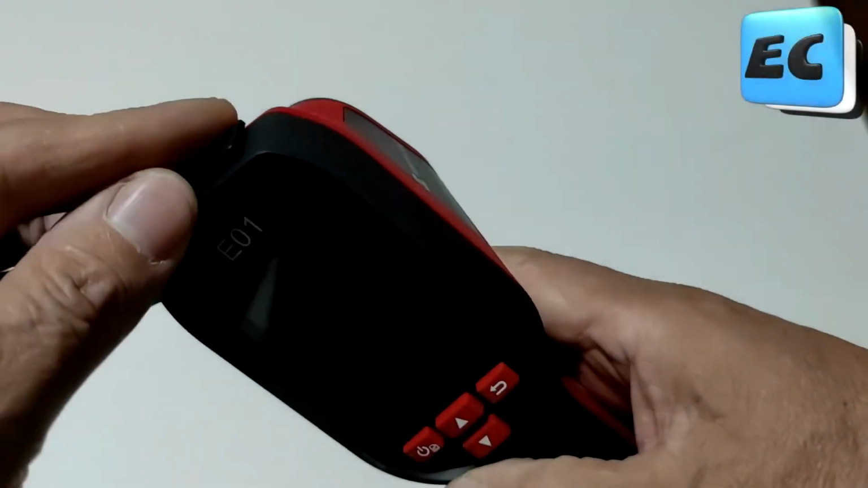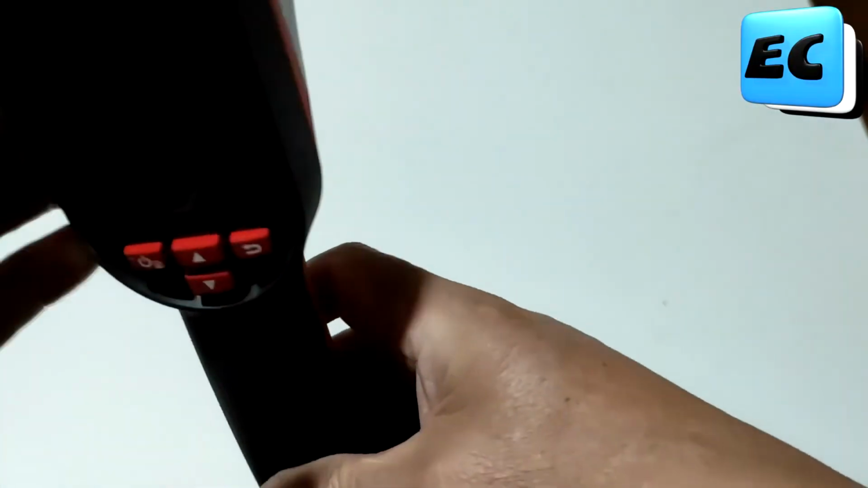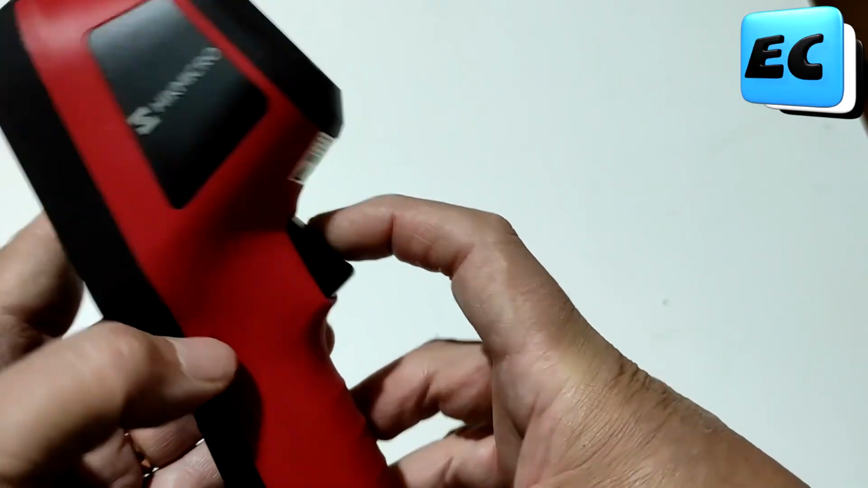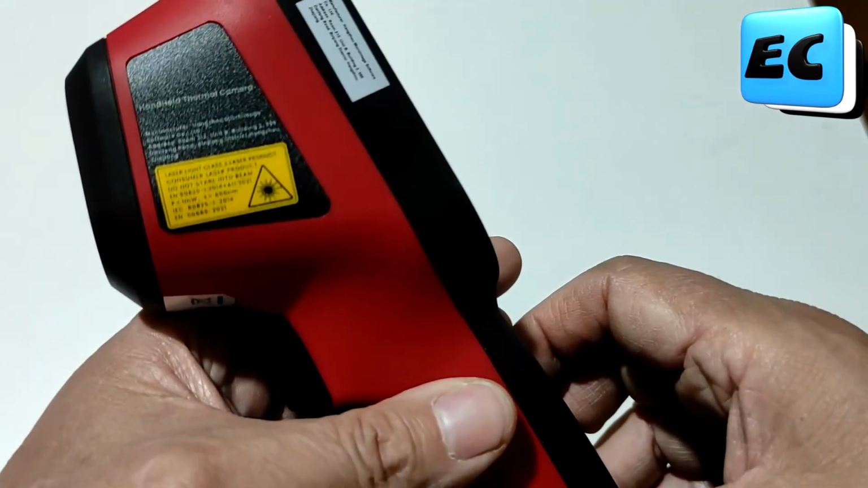Today we're going to look at the uses of this interesting thermal camera, the Hikmicro E01. I'm going to put it to the test to see if it's really useful for electrical work, leak detection, or just for those who are curious about technology and science.